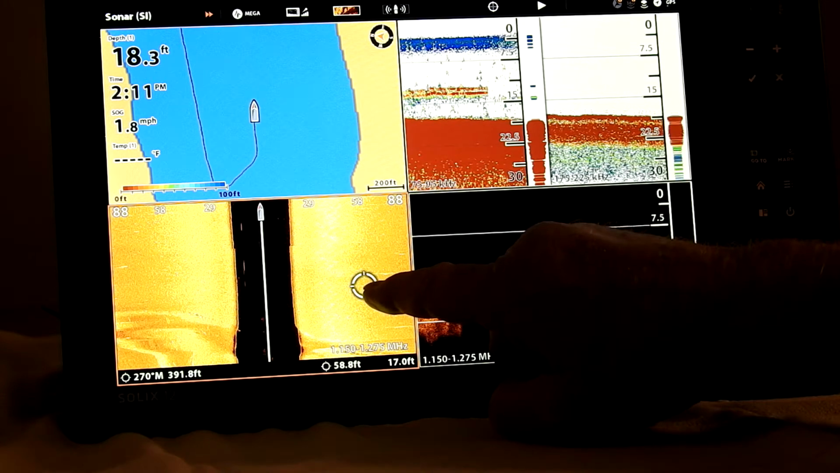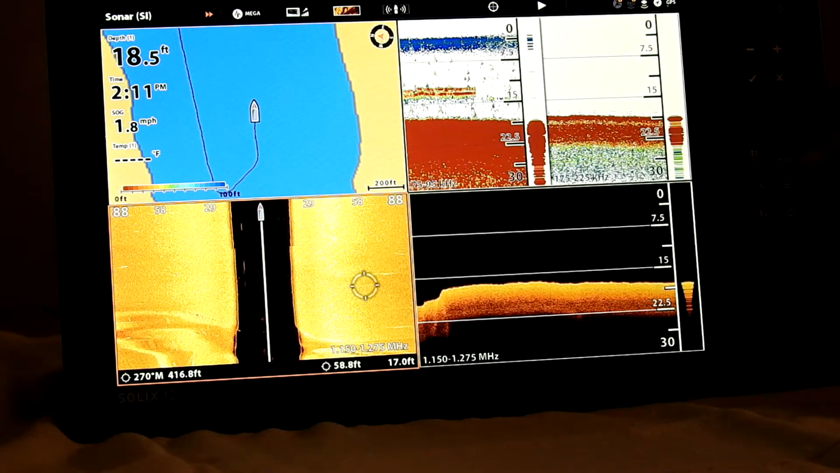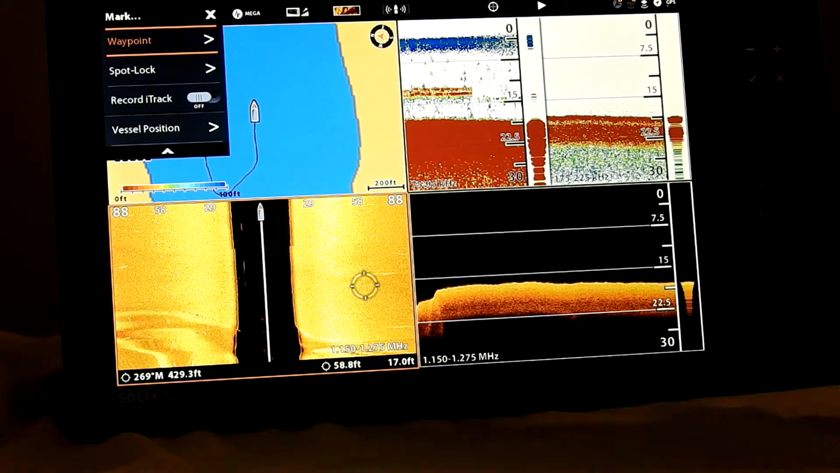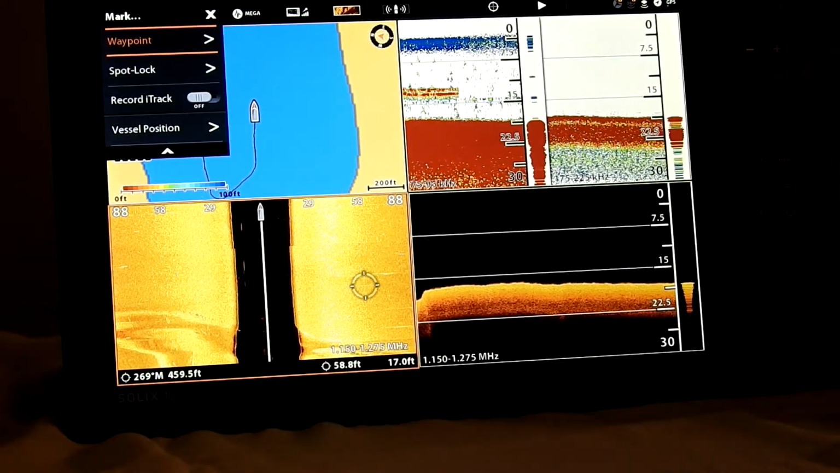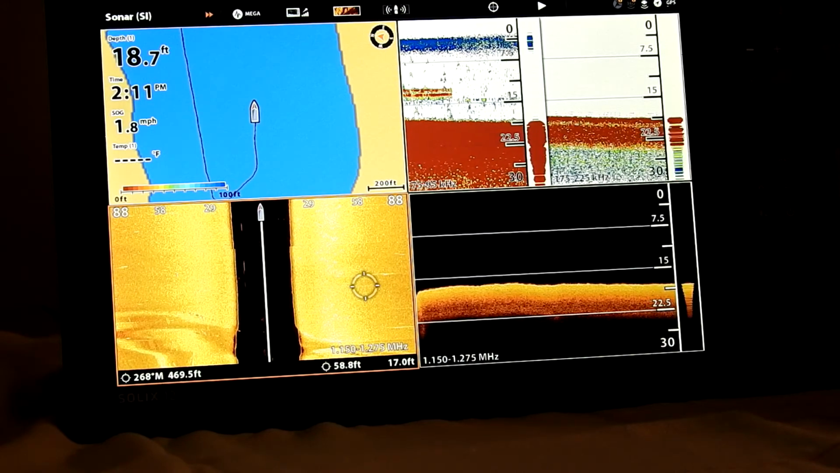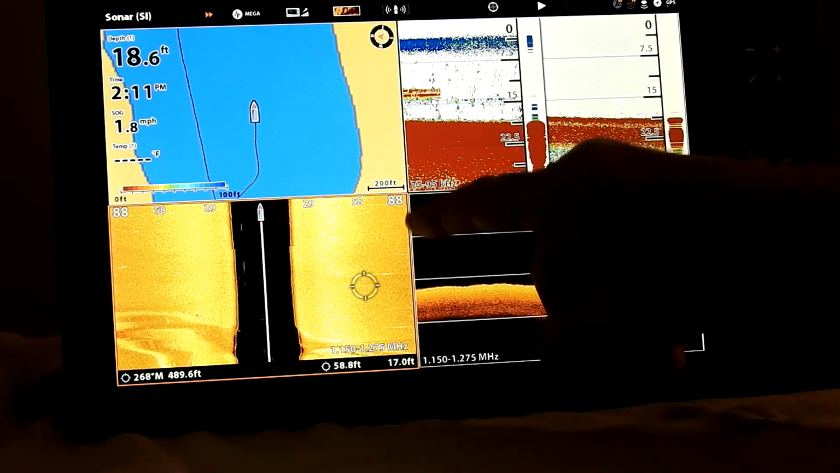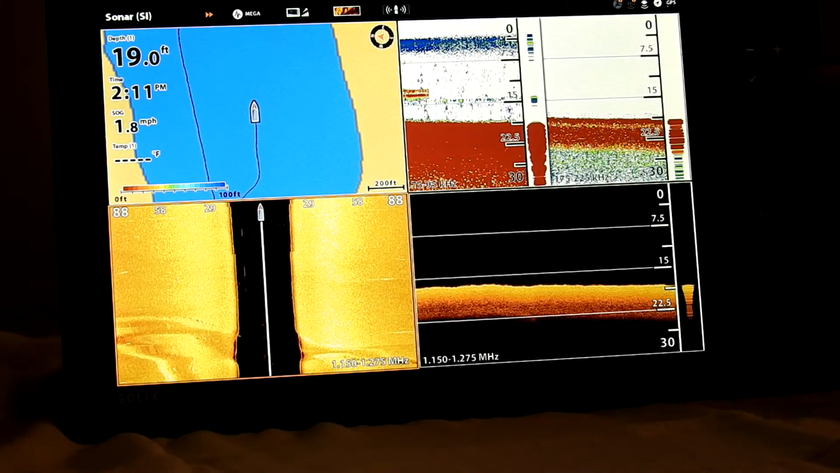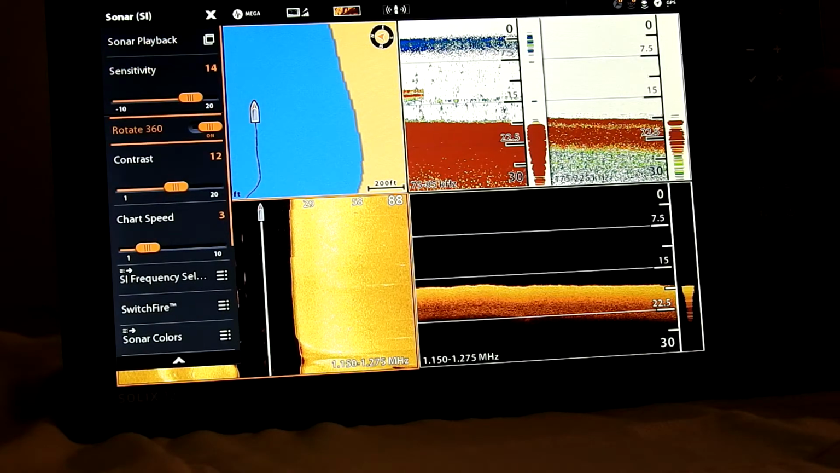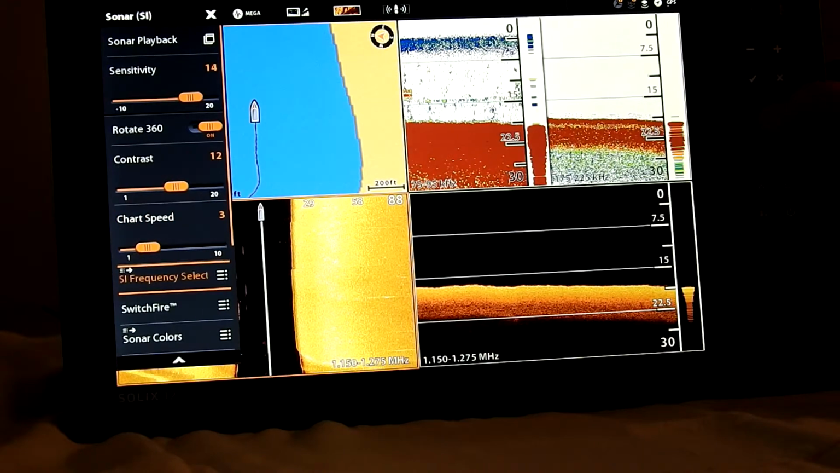If we want to put a waypoint there, all we have to do is hit mark, and then it'll ask us if we want to create a waypoint. And while we're here, you can look right down there and it shows that we're on Mega.